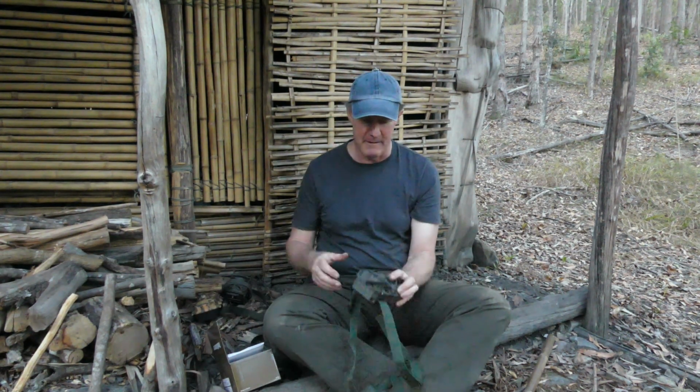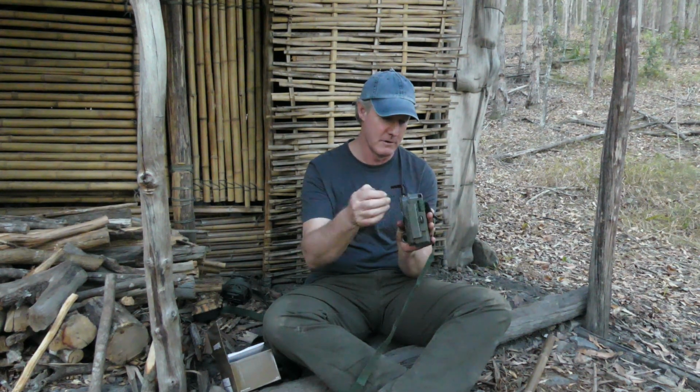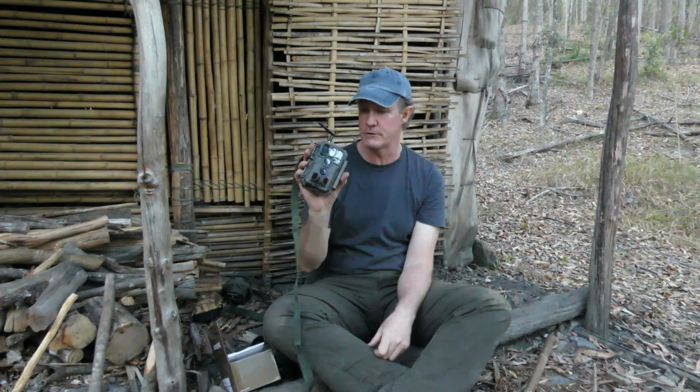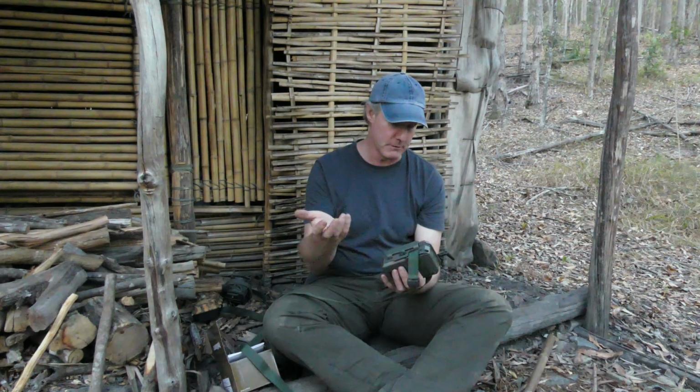So another big plus is that they've really thought that out, so you can lock it to a tree. If you're on public land, or using it as a security camera, you don't want someone stealing it. It's great for that. Padlock, great.